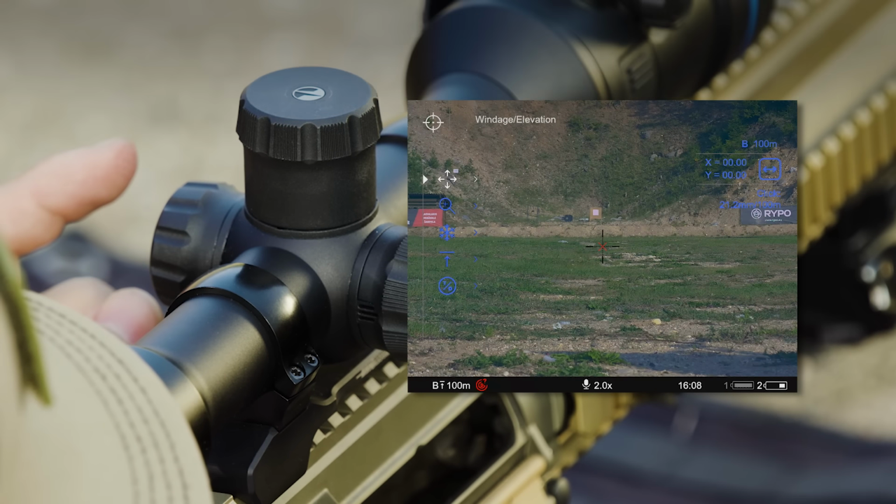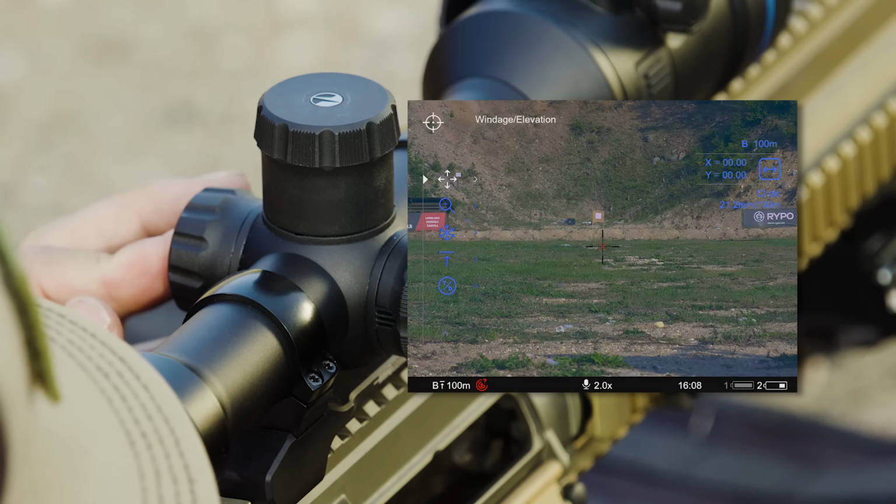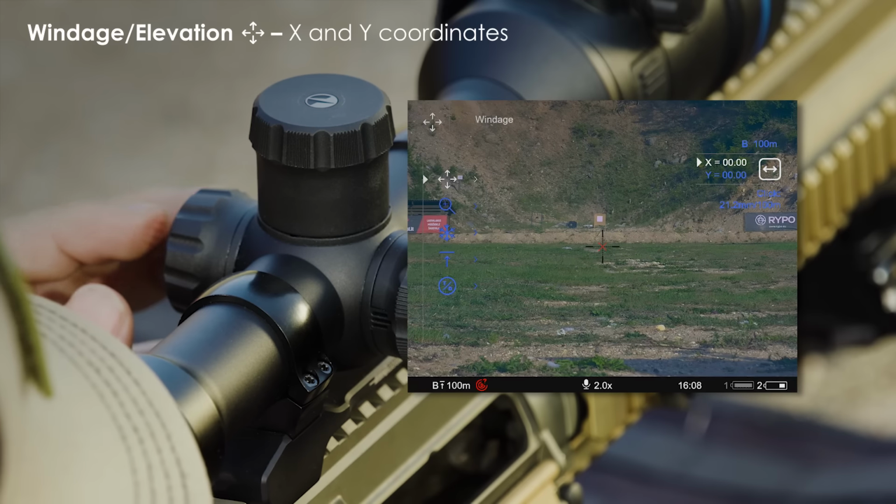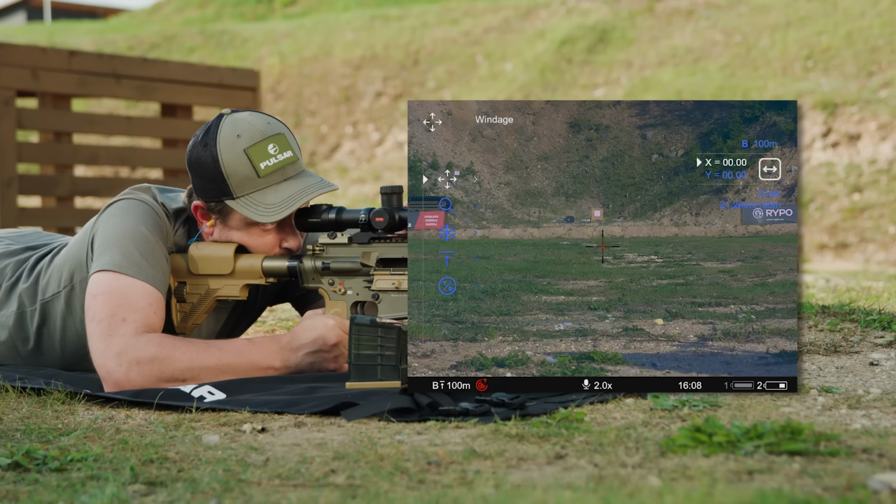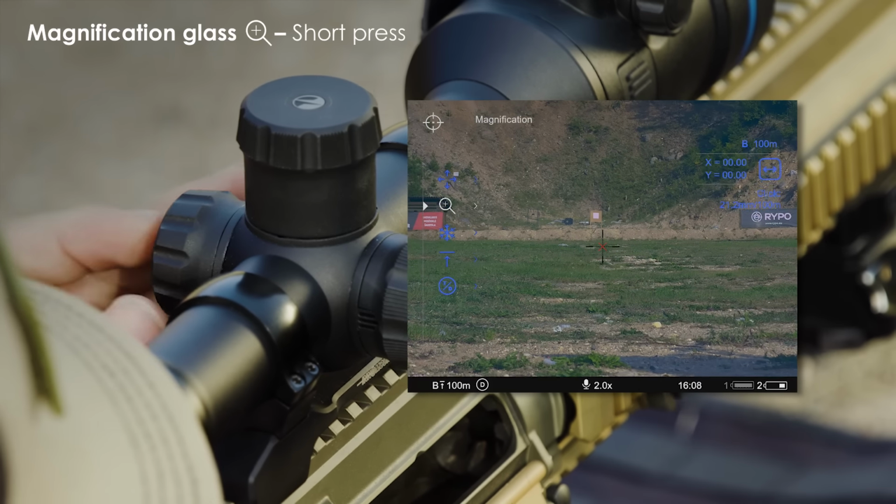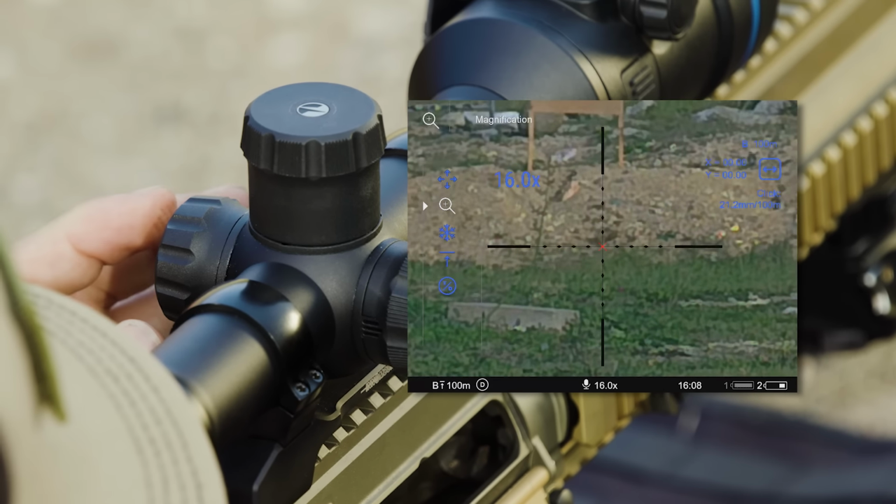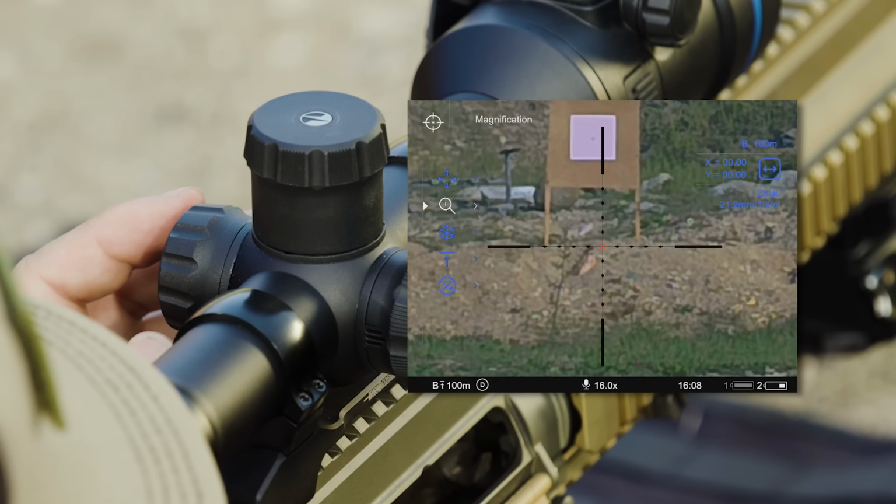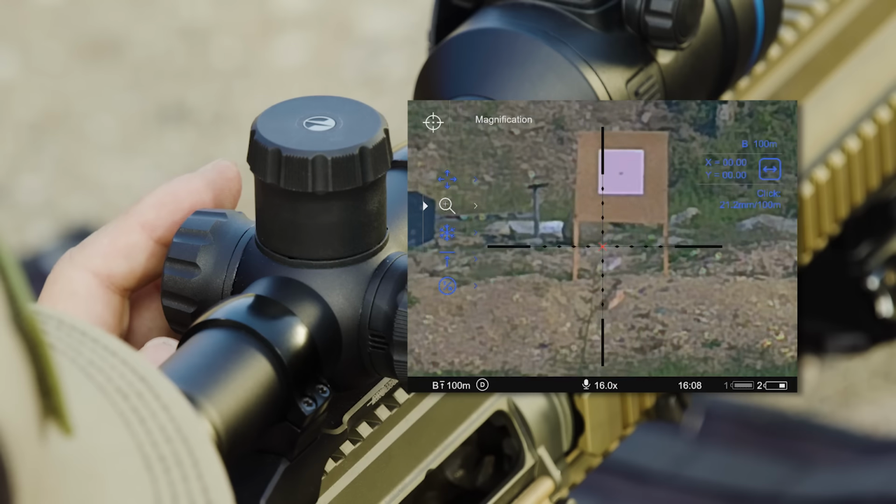Now we've created a new profile, the B profile, and we're going to enter the X and Y coordinates that I had at 30 meters. So the X would be 15.12. So we're going to zoom in. You select your magnification by selecting the magnification glass with the short press.